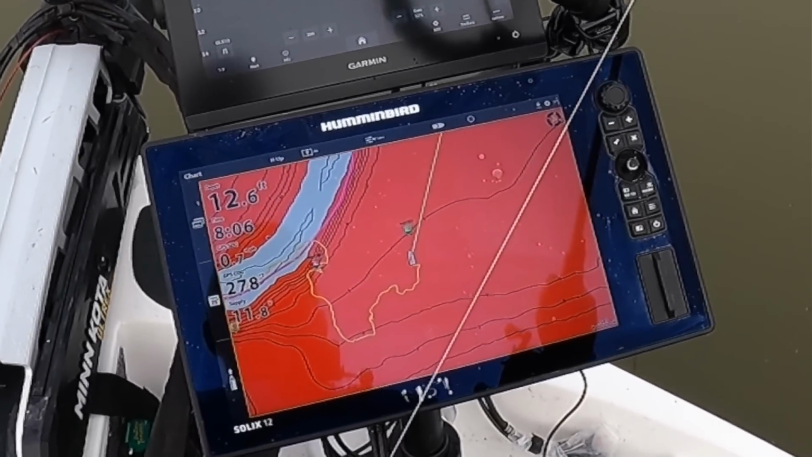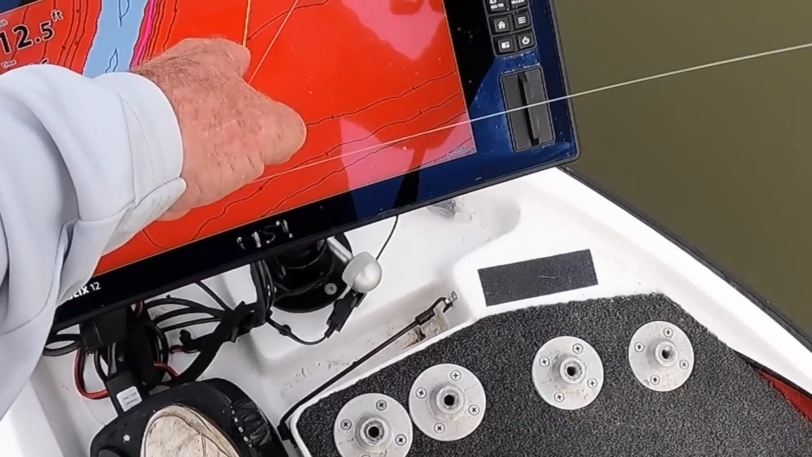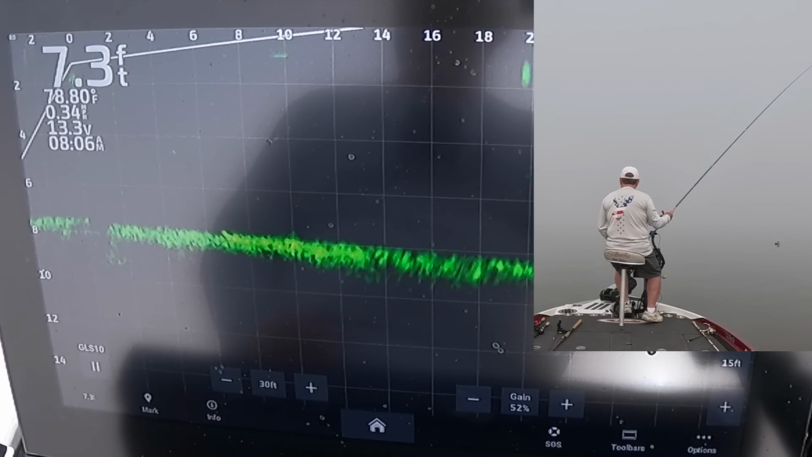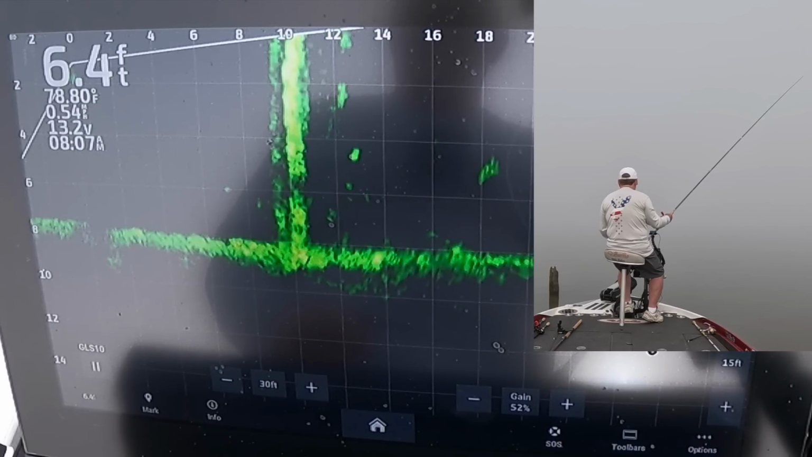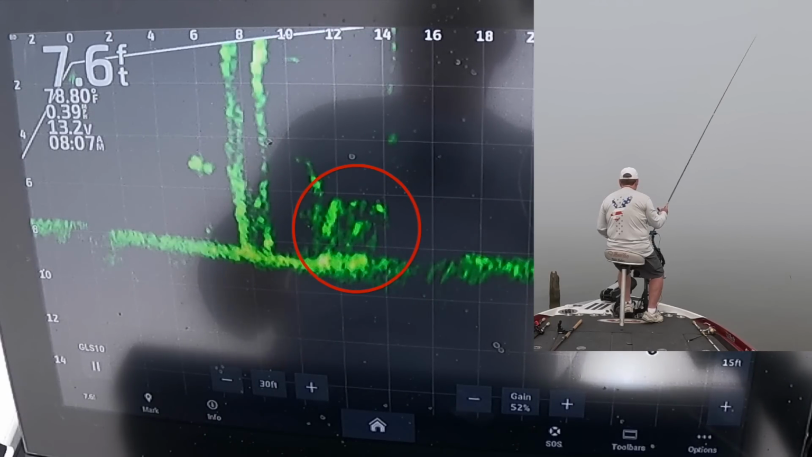Should be a stake bed up here in front of us. You can see it on my bottom graph. That's a stake bed. See if we can't find it. There it is. Right there.